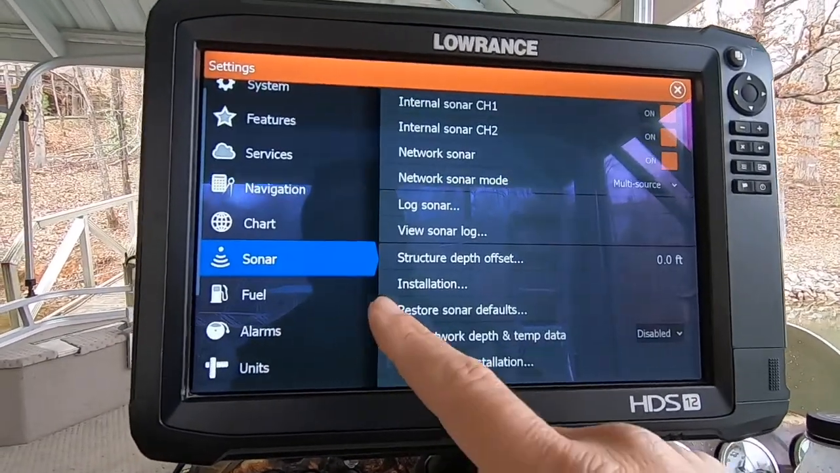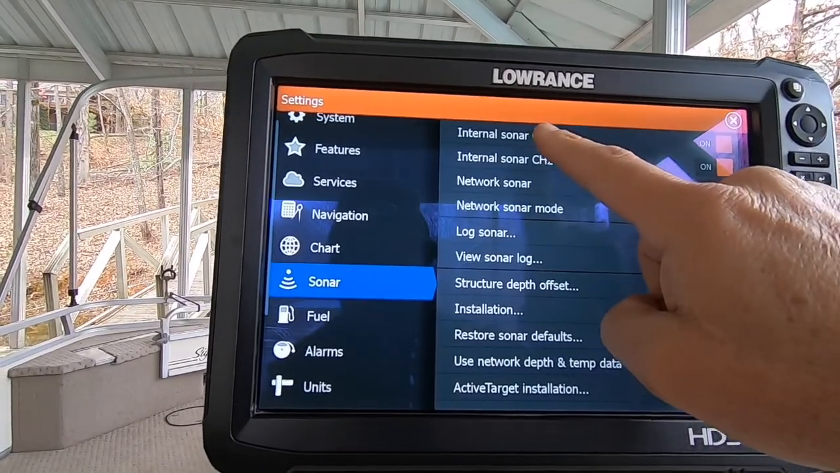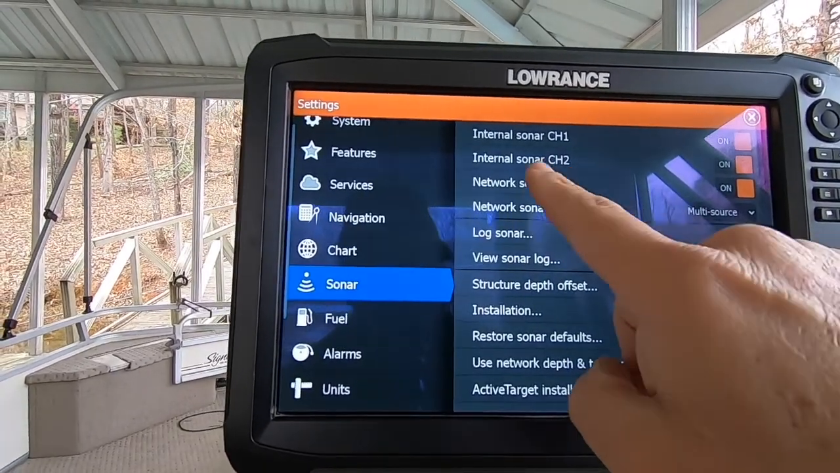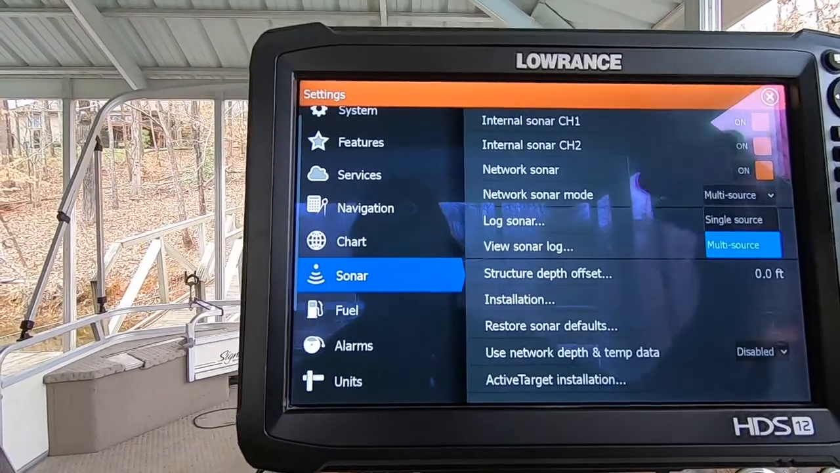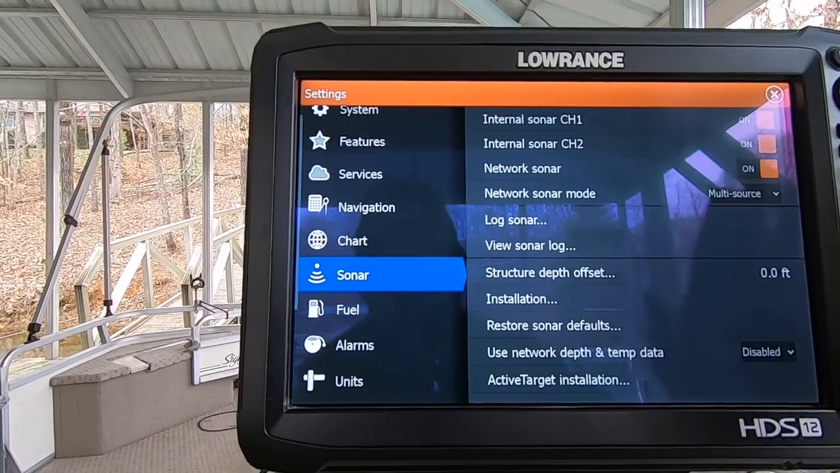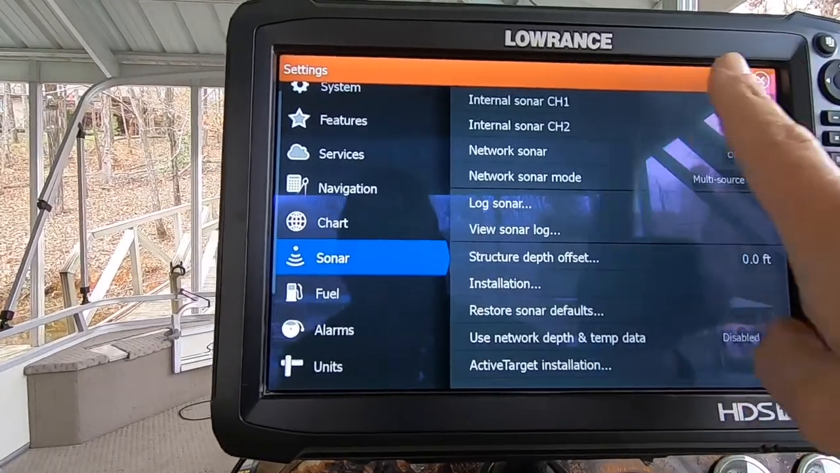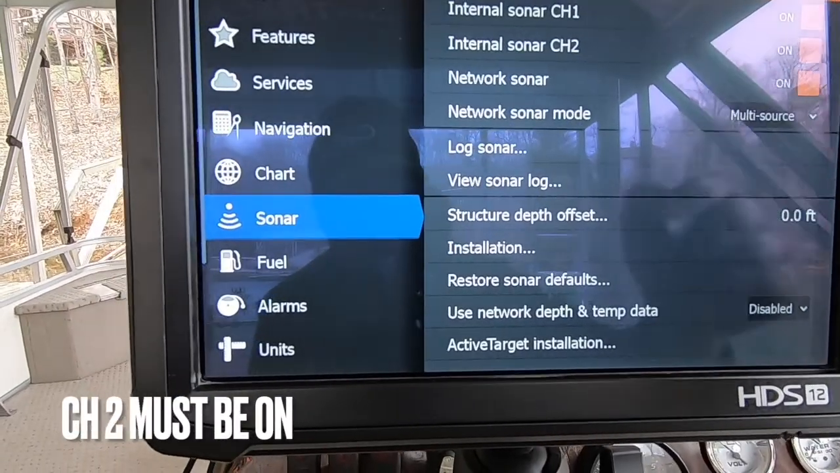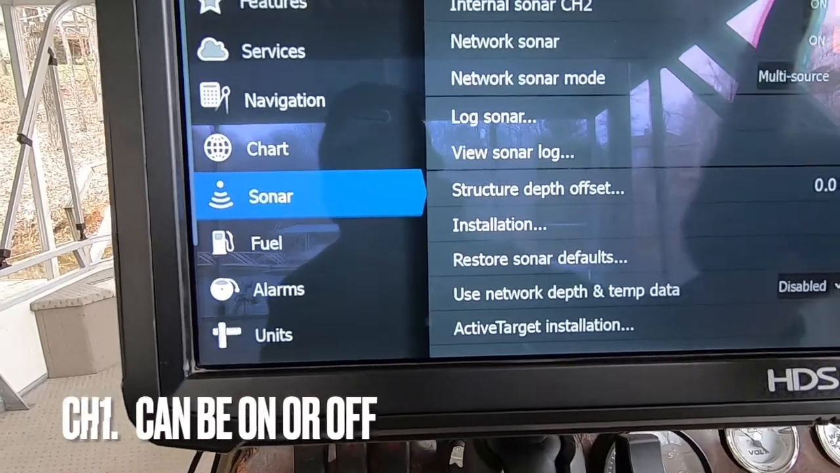So if you go to sonar and you've got internal sonar channel 1 turned on, internal sonar channel 2 turned on, and network sonar turned on, and then multi-source turned on to where you can use any of these, that's fine to leave it like that, regardless of whether you're networking or you're not networking. Once you make sure you got these on, and they'll work on or off, as long as internal sonar channel 2 is on. I can turn that off and it doesn't matter, but I'm going to leave it on.